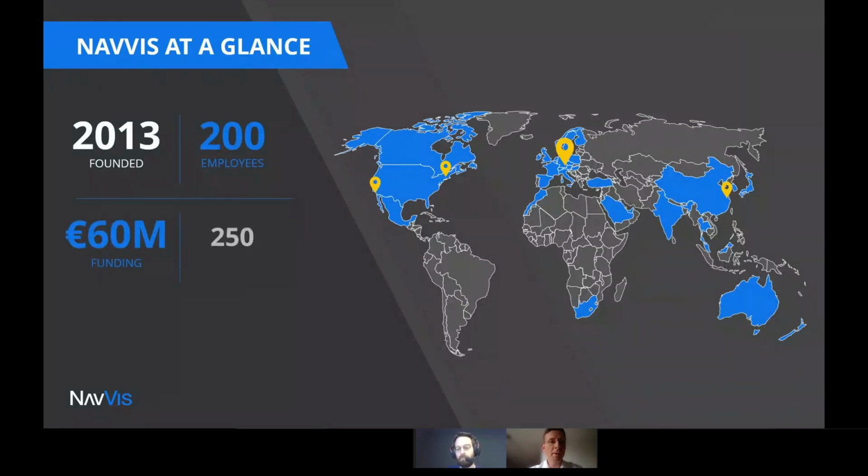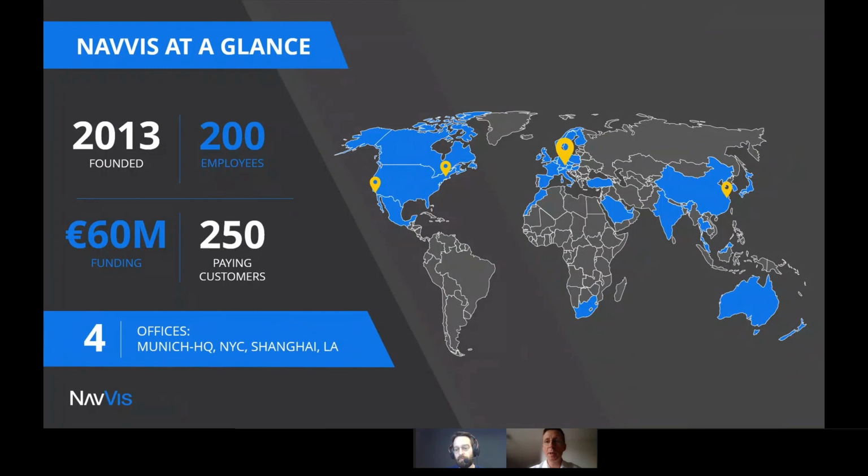A few words about Navis. Navis is a Munich-based company that was founded in 2013. The company comes from the Technical University of Munich. The company has already known quite a rapid growth, and today we're already over 200 employees worldwide, and we're separated into several offices. Most of the people at Navis are still in Munich with the whole development team, project teams, sales and administration for Europe.